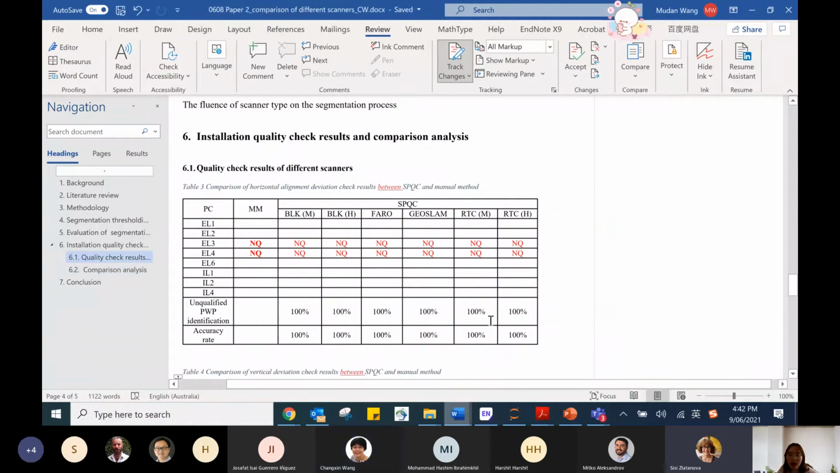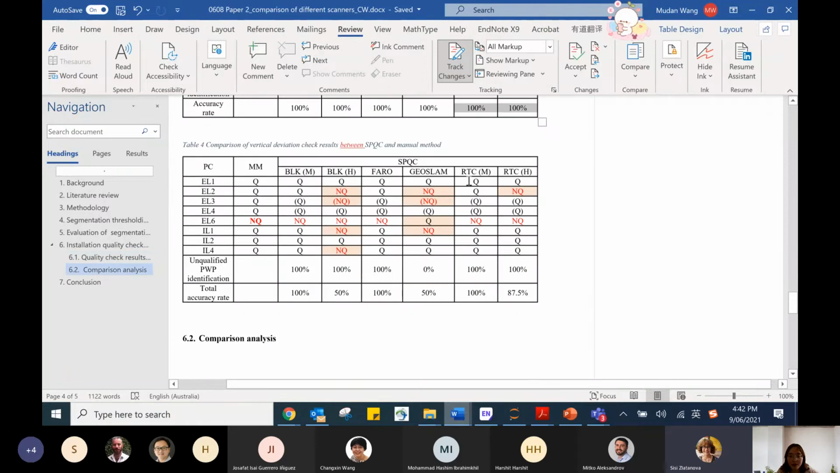I also used the RTC scanner for the processing, and the result also shows it can identify the result. But I didn't put it in the PowerPoint. Okay. Yeah. So it's more similar with the Faro. Okay. So only the GeoSLAM cannot correctly identify the panels. Yes. And that's because of the accuracy of the scan.